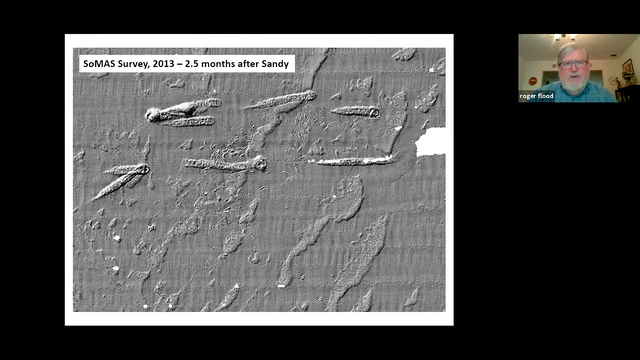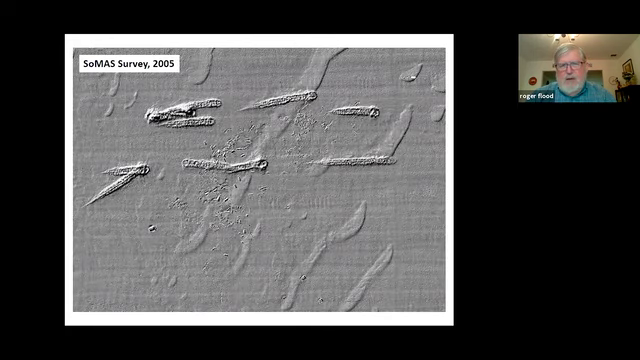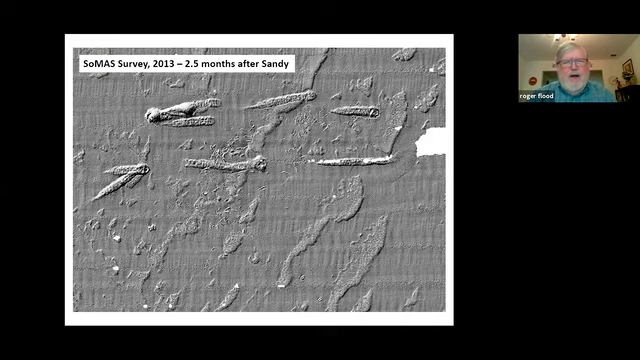And then this is right after Sandy, and there's quite a bit of movement here, and those regular waves have kind of broken up a little bit, got much more irregular, and they're not linear so much, but the waves have definitely moved quite a bit in that time. But that is 2005 to 2013, so it's over 8 years. So we don't really have any rate information.